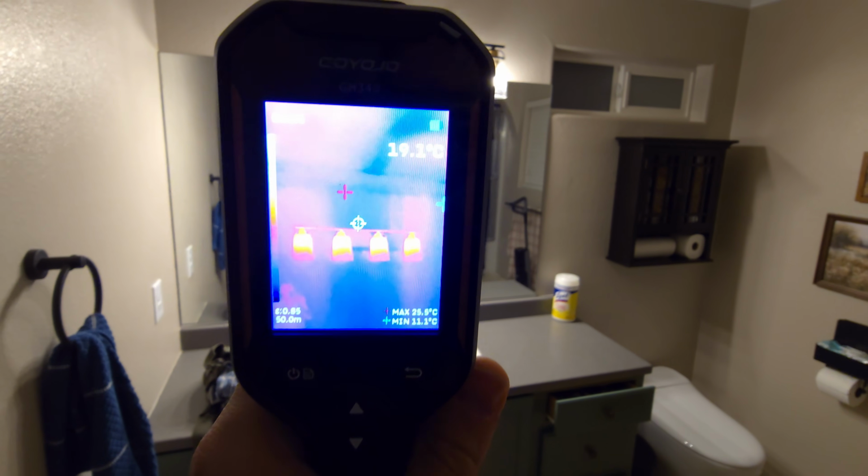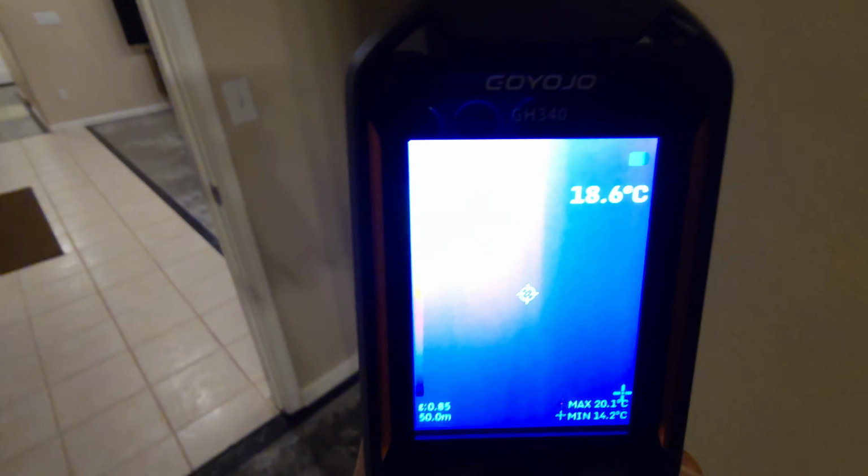And we have the lights there. Obviously those are glowing hot. That's pretty crazy. And then in the bedroom here, I have a vent in the ceiling that's blowing out air, and that's kind of colder air coming out of there. I have my vent on over here. There, we can see I have another ductless heat pump, and that's coming in hot. So it tells the temperature too, and that's pretty cool actually, whatever it locks onto.